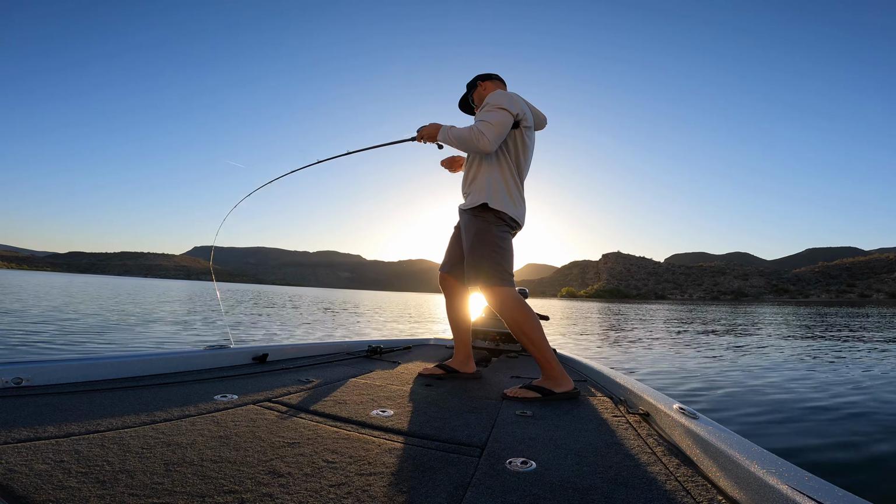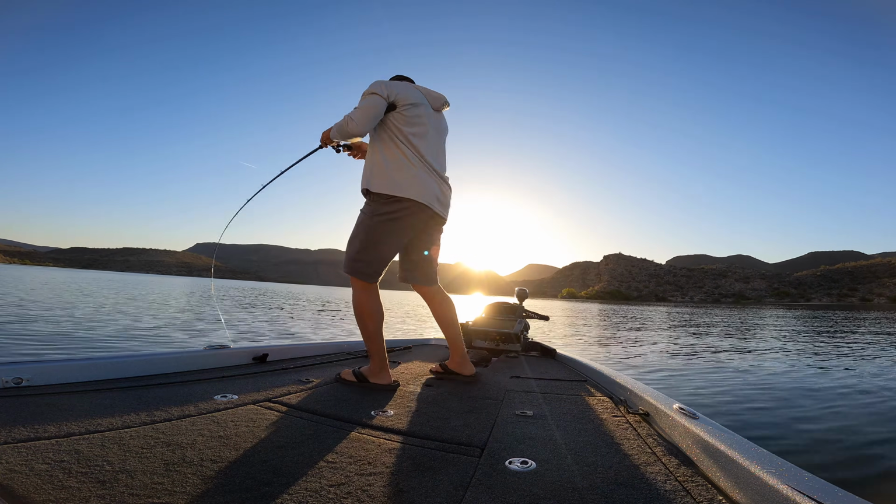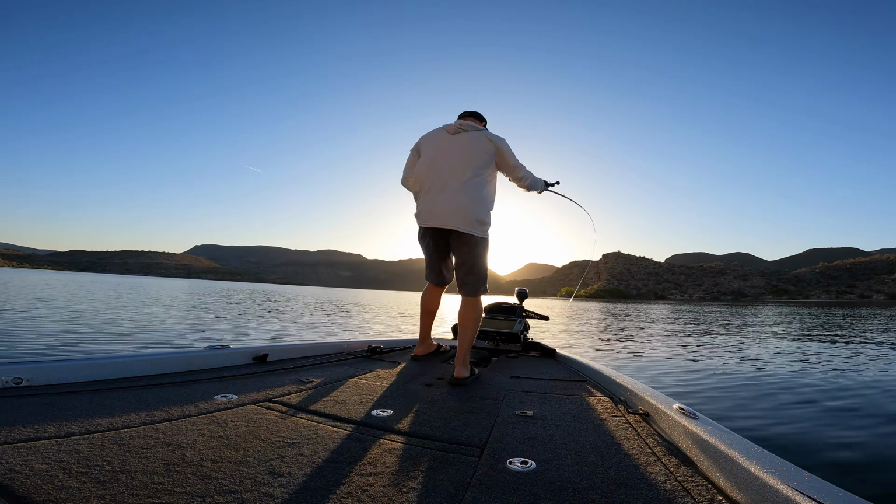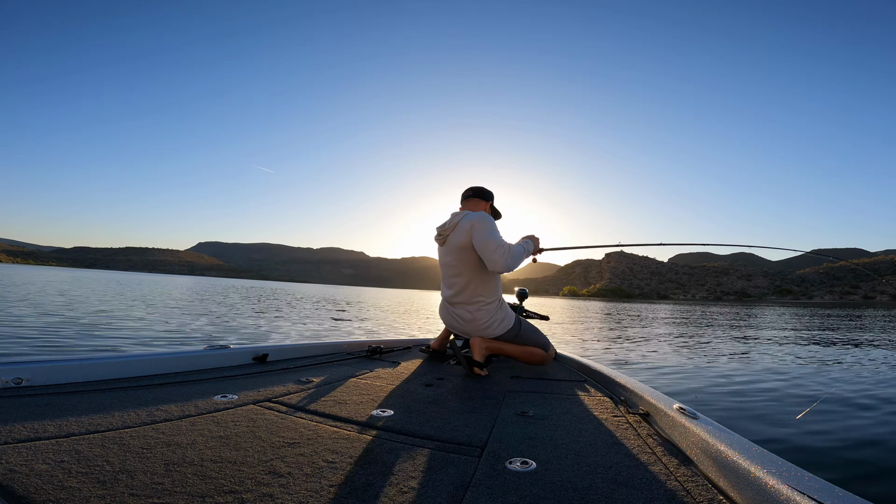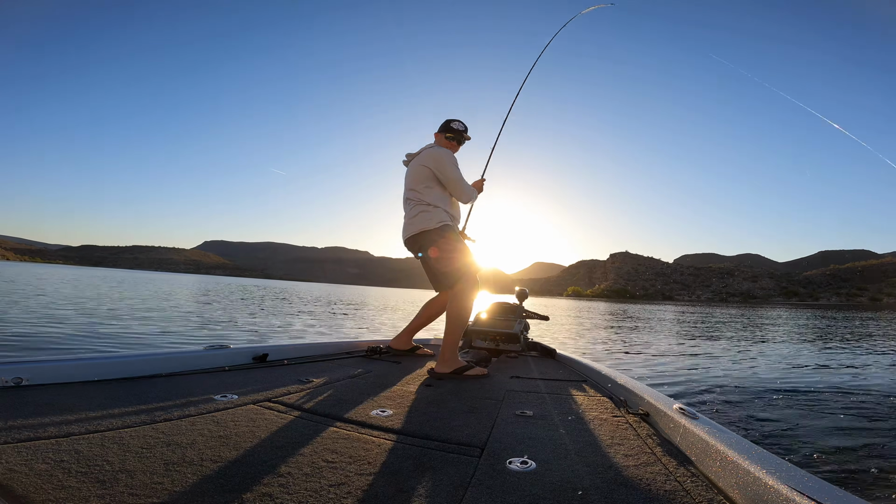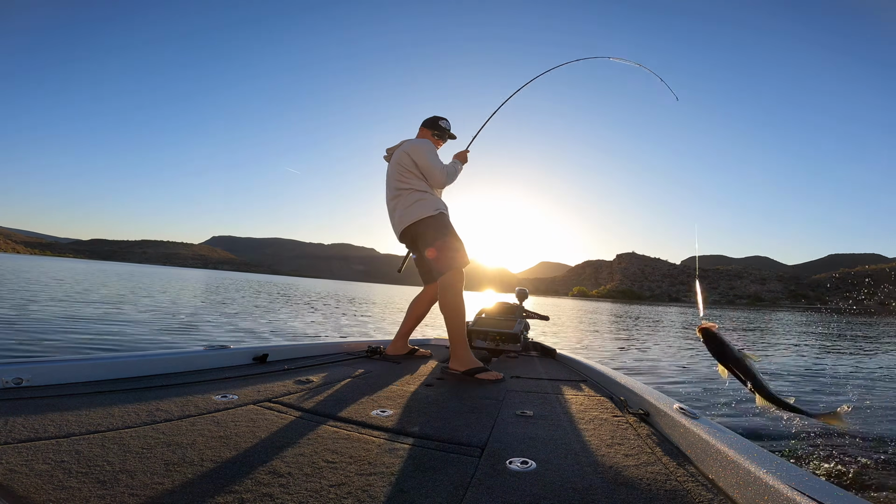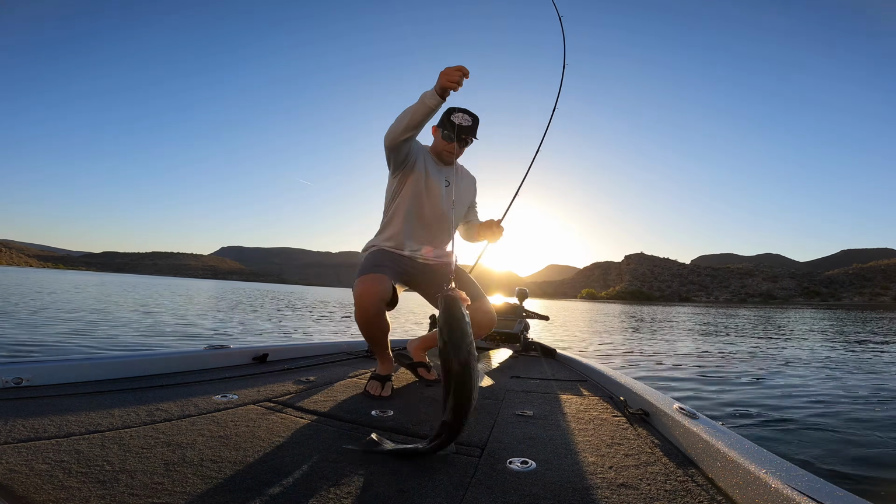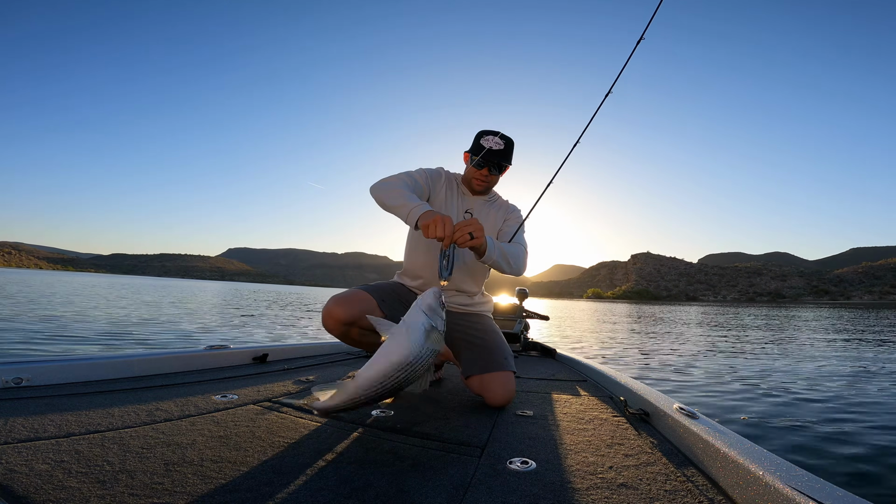Got us a good one. Nice heavy one. Oh my God. You got to see this graph right here. This is insane. We found the mother lode here. You try to boat flip these guys. Woo! Good one right there. They're loving this.